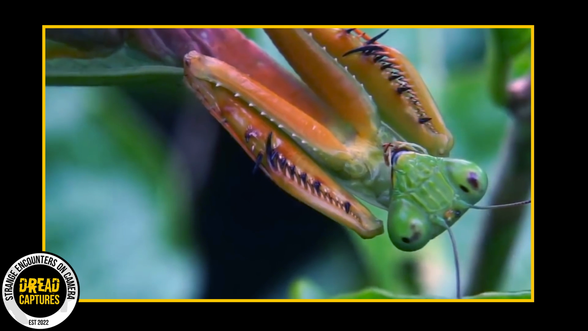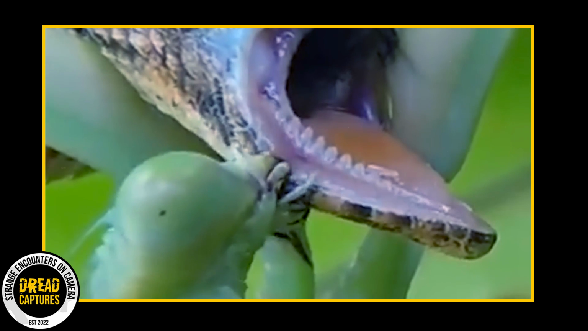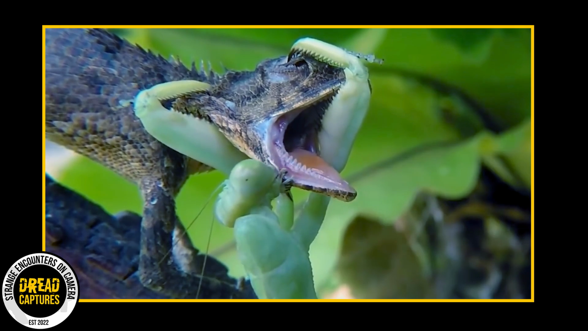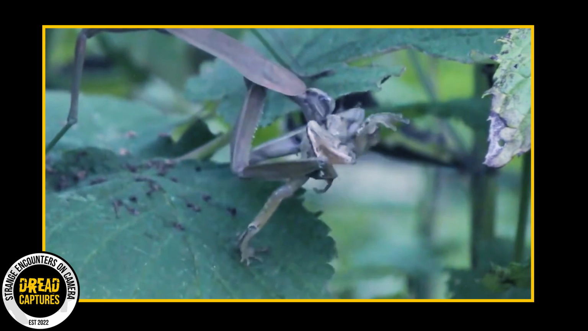In terms of physical strength, praying mantises are not particularly strong compared to other animals. But their strength is pretty impressive relative to their size and their hunting behavior. They are able to use their speed and agility to quickly grab and hold on to their prey, which is one of the things that makes them effective hunters.